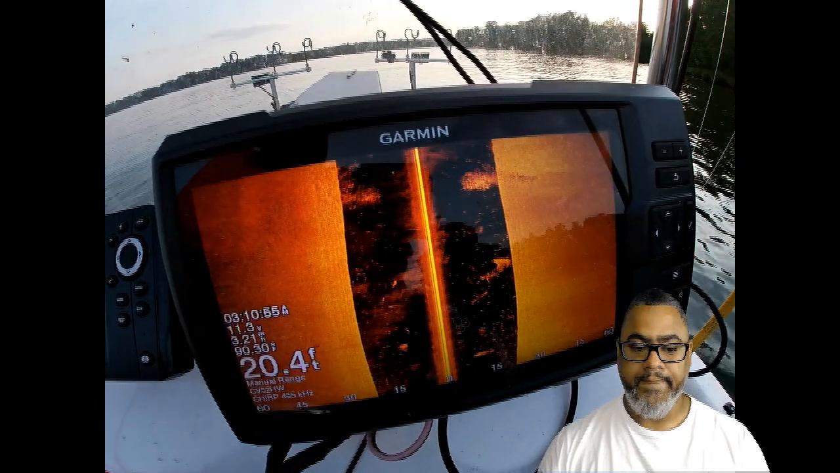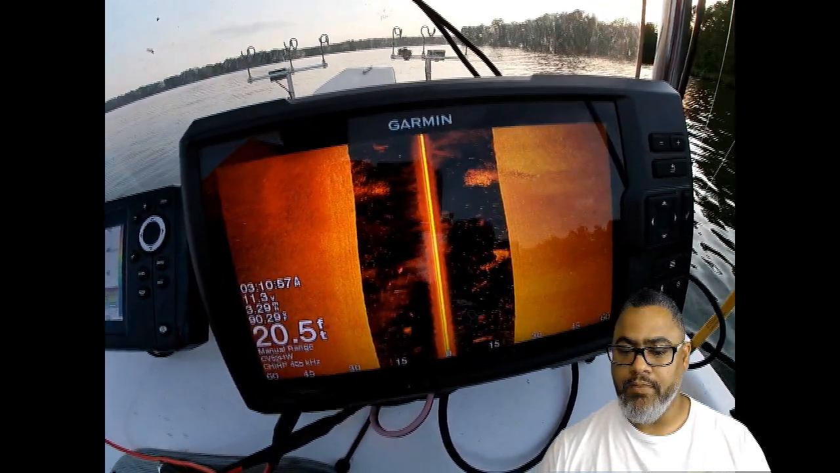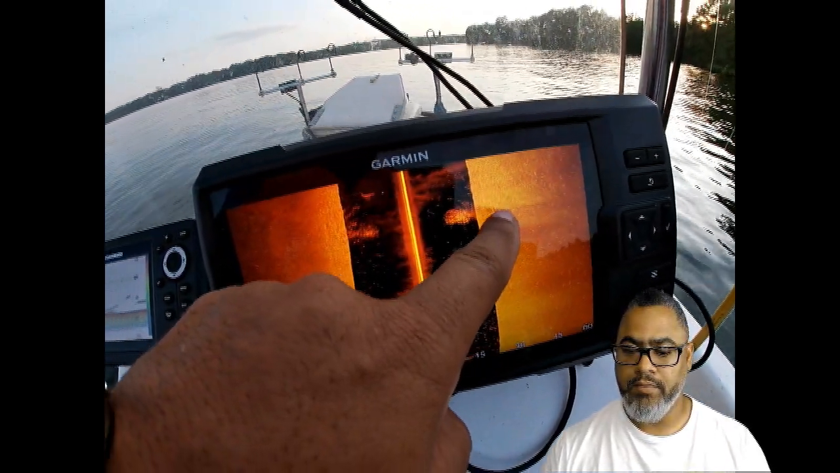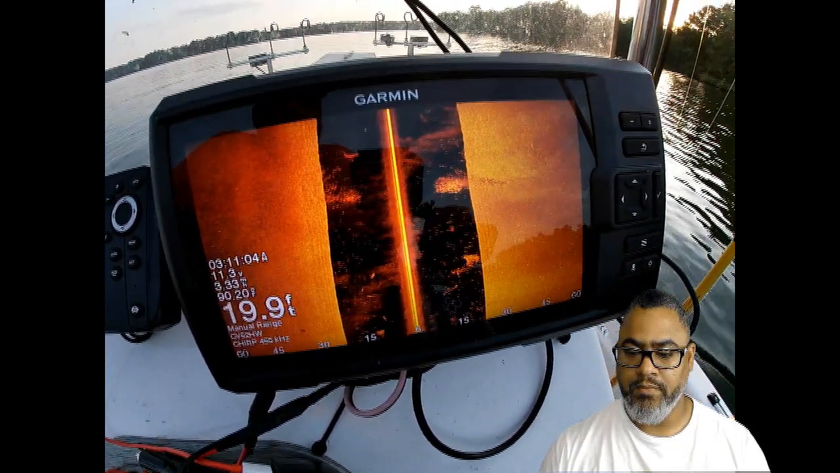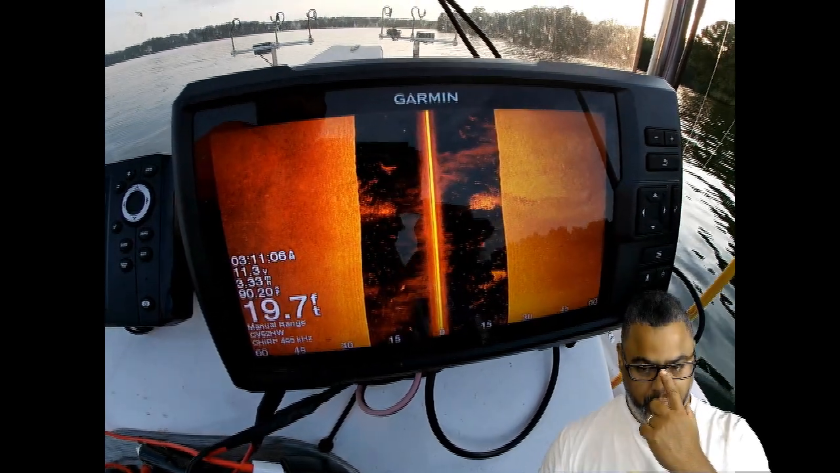That's what it looks like on side view. You see it over there? That's that brush pile. So we're gonna go back over this thing, about 20 foot of water, man. So we're gonna try it out. Y'all hanging out with us.